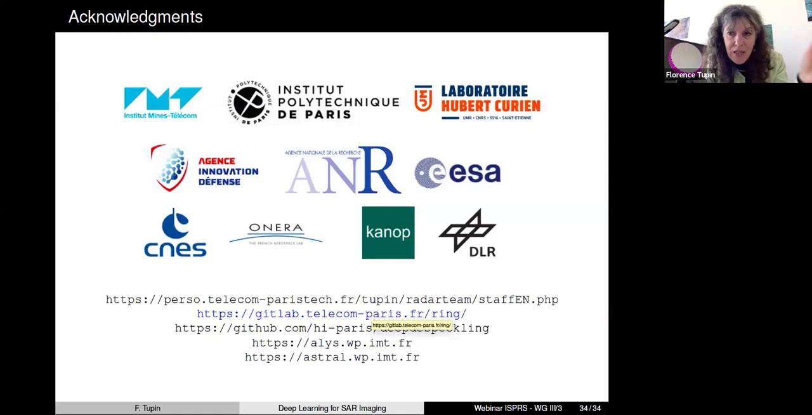So just check that. And if you want to do your own training on your own single look complex images, the conditions are the following. You have to check that the spectrum of your image is perfectly symmetric.